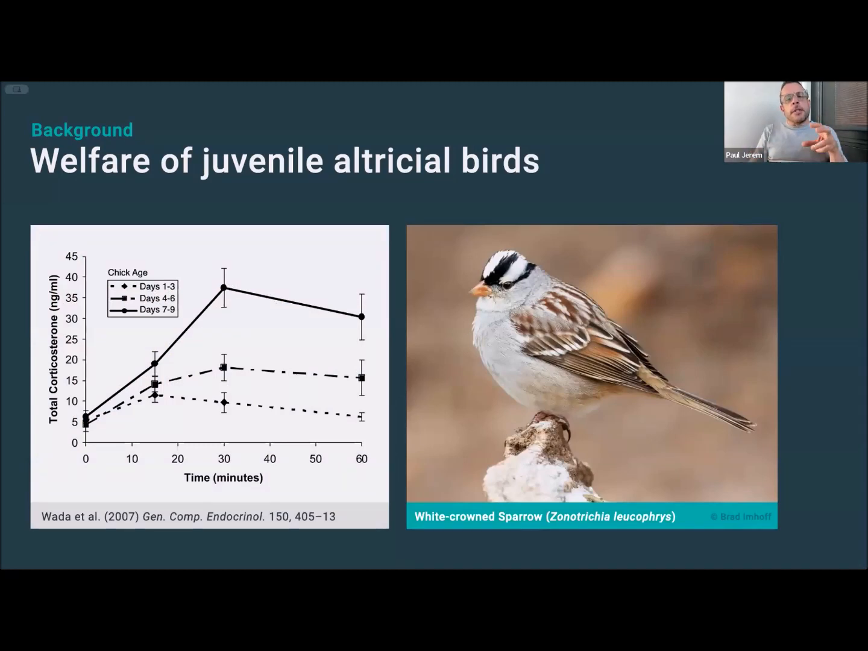So the evidence of this downregulation has been found in a number of wild bird species, including the white-crowned sparrow, which you can see here. But it's not clear whether the other main physiological component of the stress response, sympathetic adrenal medullary activation, is suppressed in the same way.